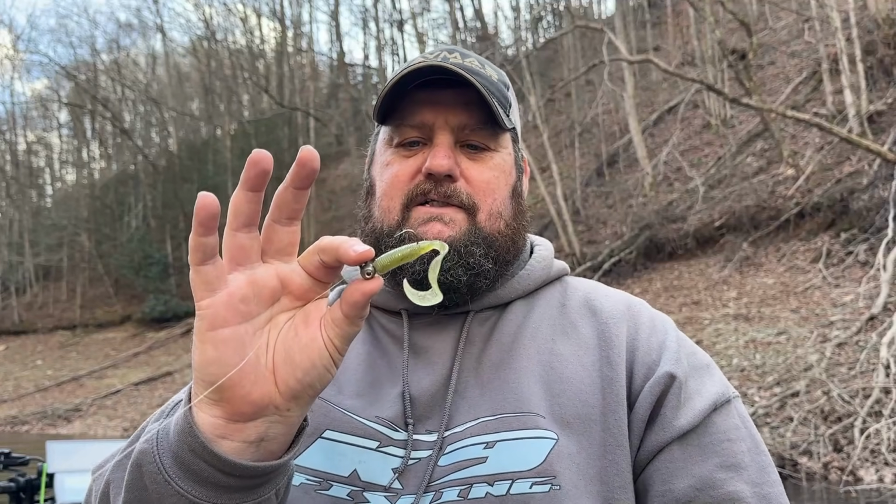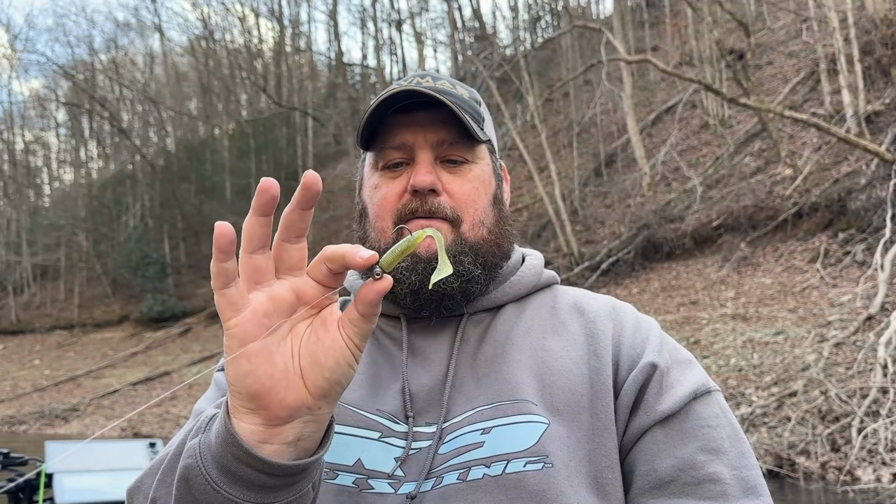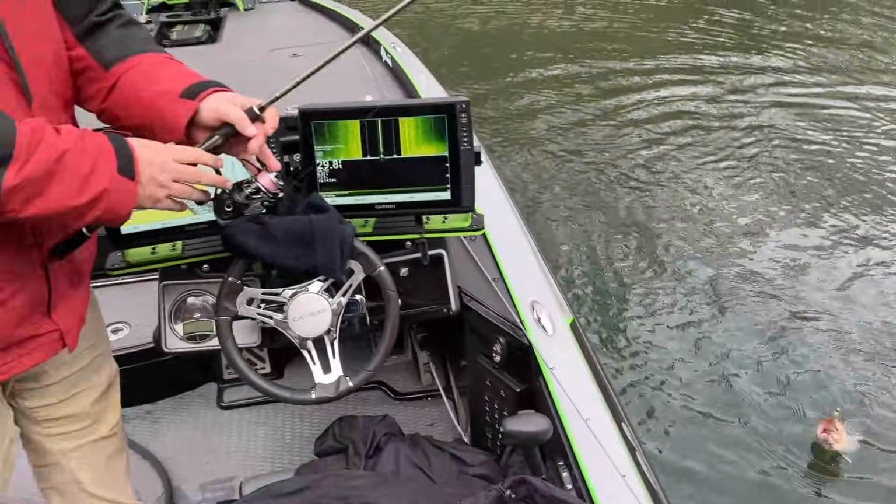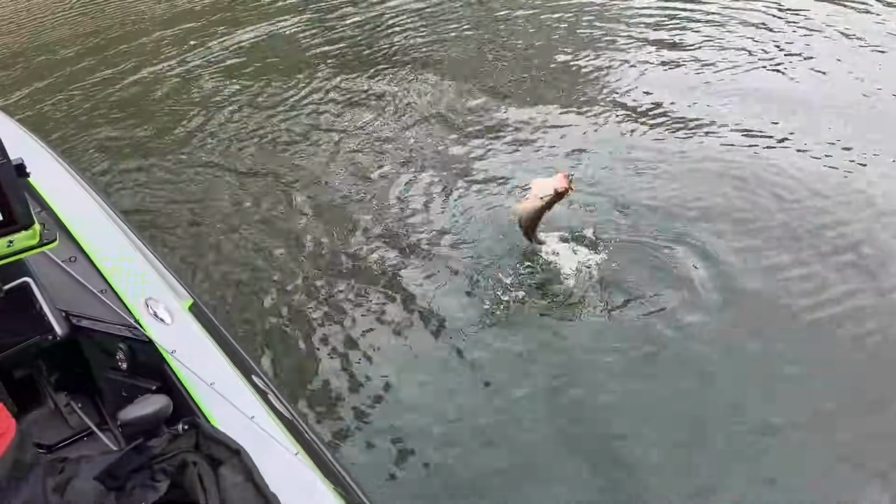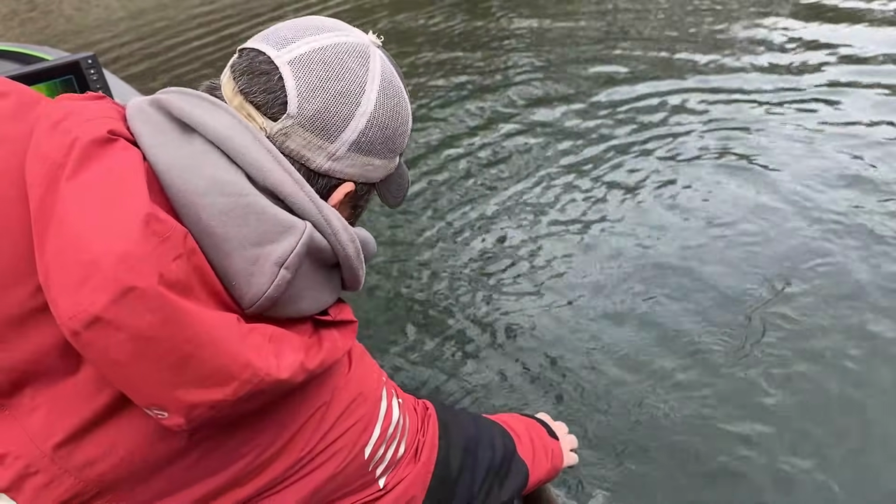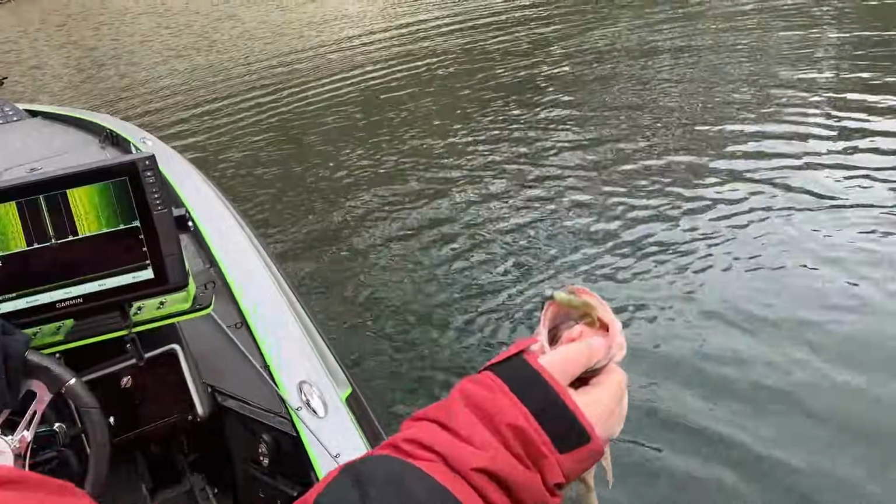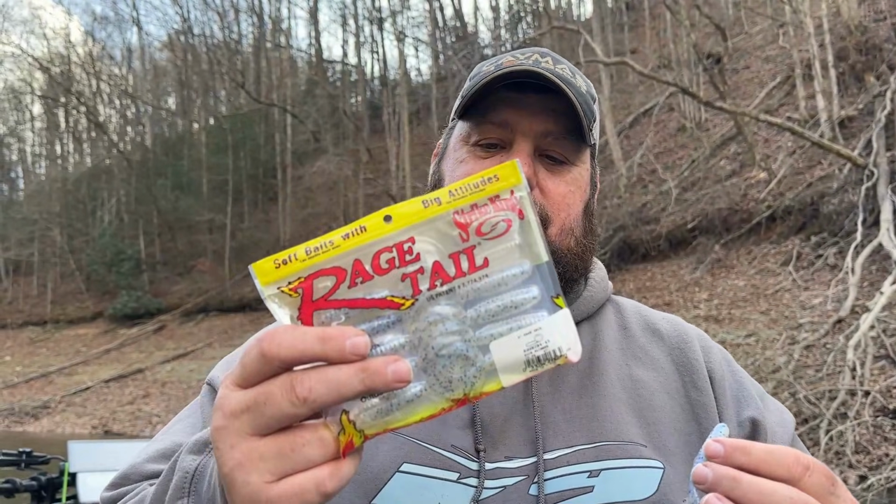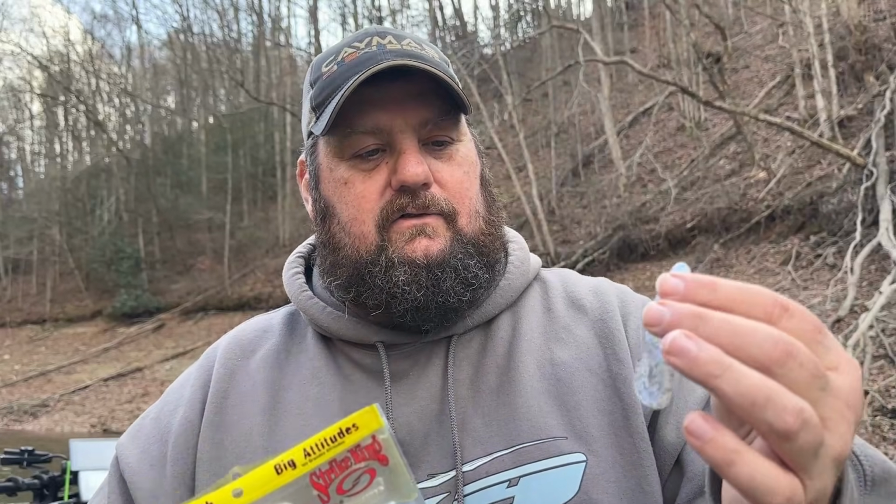One of my favorite ways to fish this is let it sink to the bottom and just slow roll it as it's just popping and that tail's just kind of kicking up as you drag it down some pea gravel or some rock. You can take and hop it. There's so many different things you can do with a grub, and a grub to this day still just gets eat.